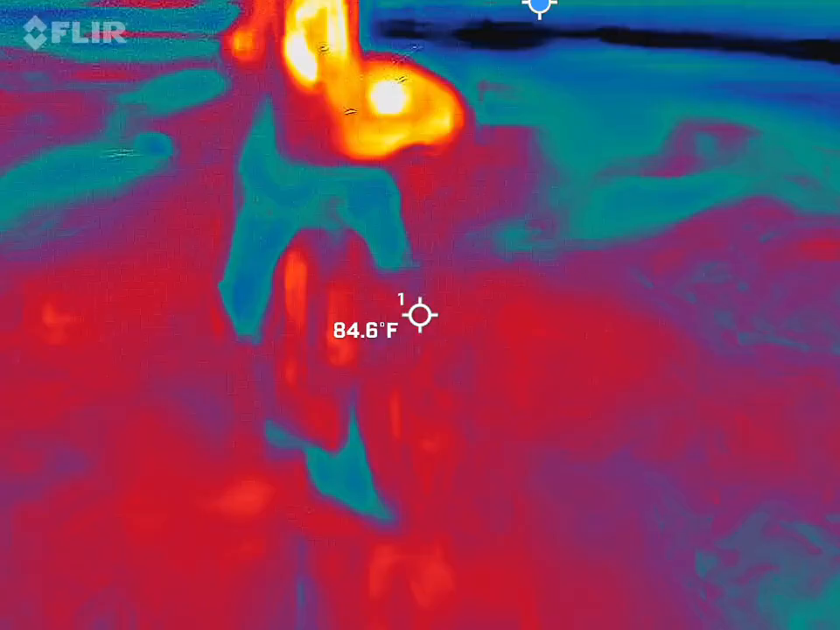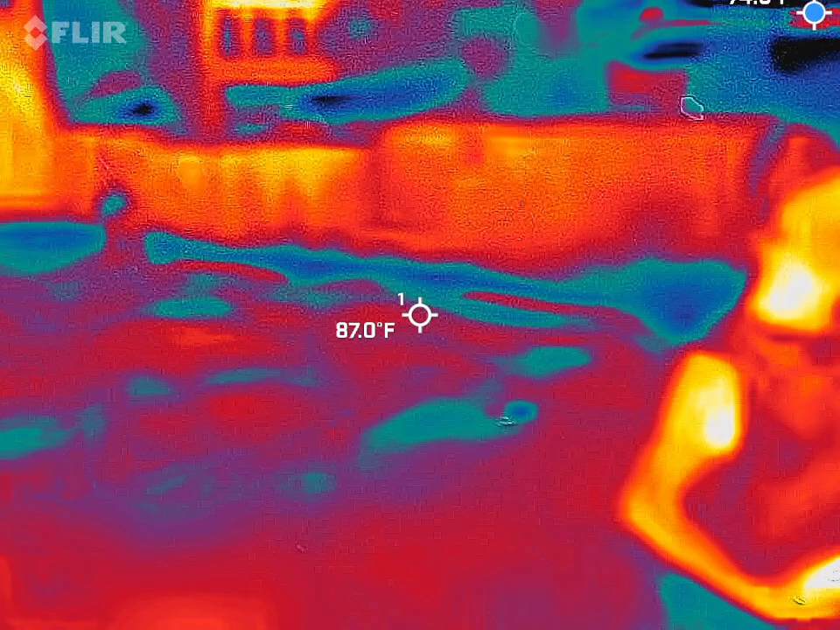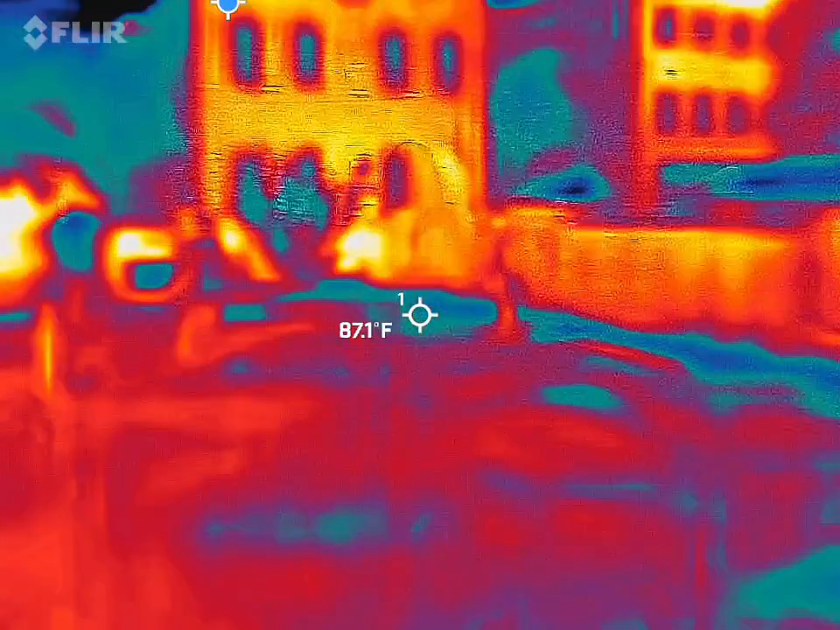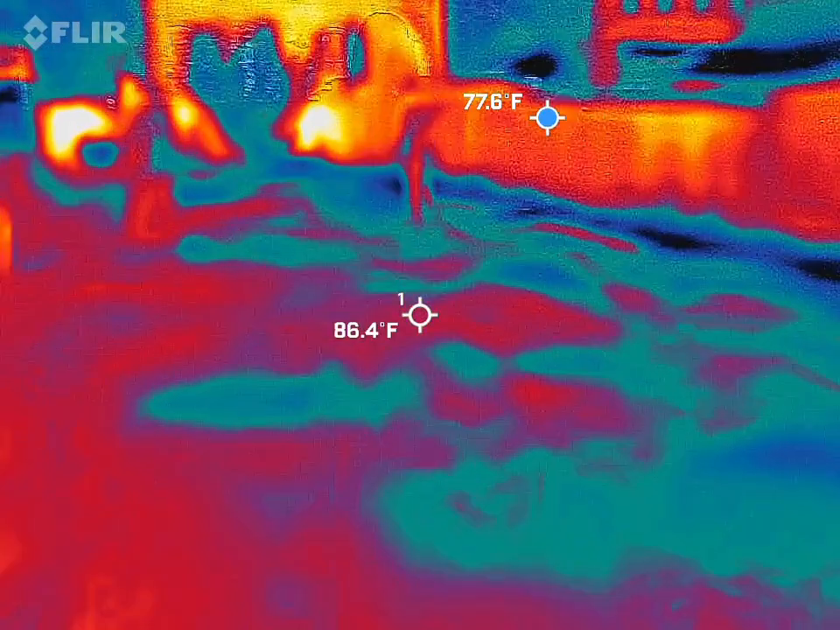I just thought, class. Go towards that corner right there. You see this? See that bent piece of metal on top of that column? Walk real slow towards it. Real slow.